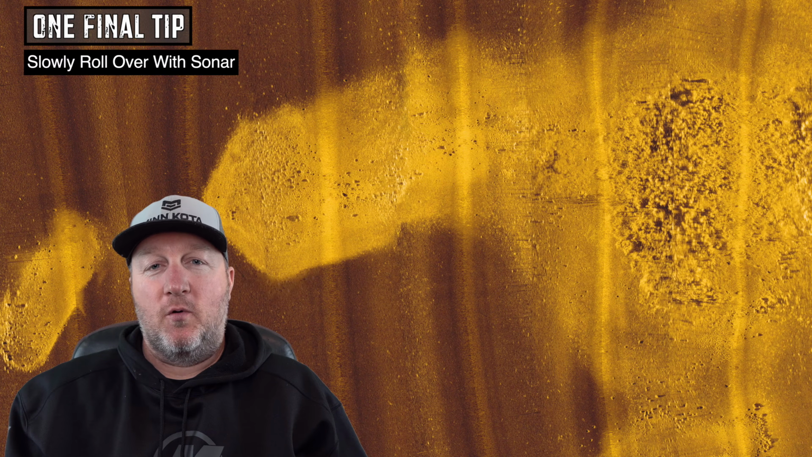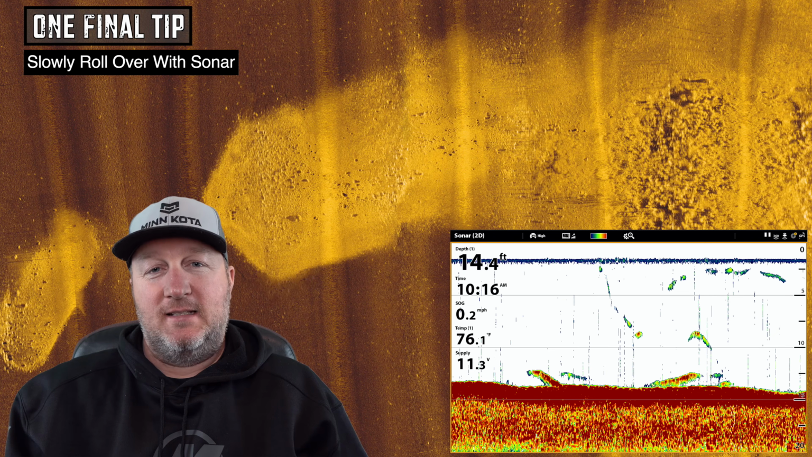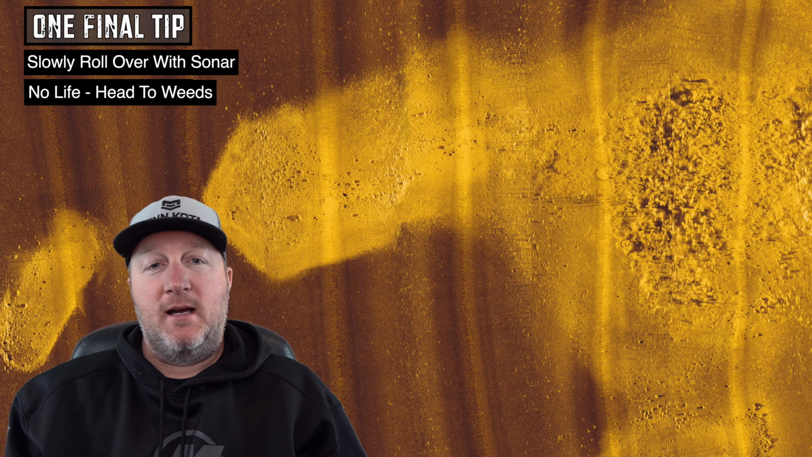One tip on a spot like this is to slowly roll over it and just watch your 2D sonar. If it lights up with small marks of bait fish or clouds of sunfish, it is going to be on. Make sure you turn around and fish the spot. If you roll over a spot like this and there is no signs of life, I would head right into those thick weeds and then start working that, looking for the fish. If they're out and about, they're going to be moving around and they're going to show up on the sonar pretty easily.